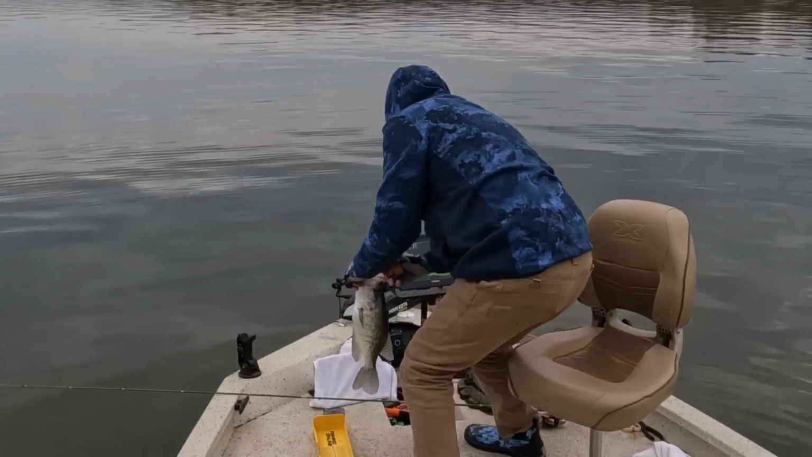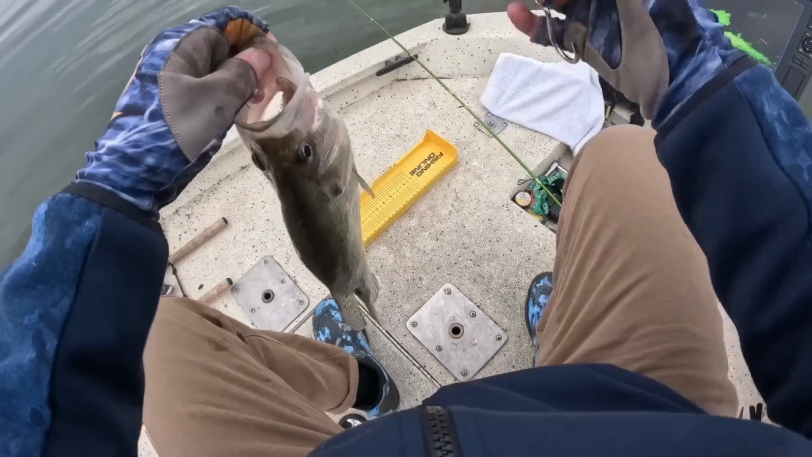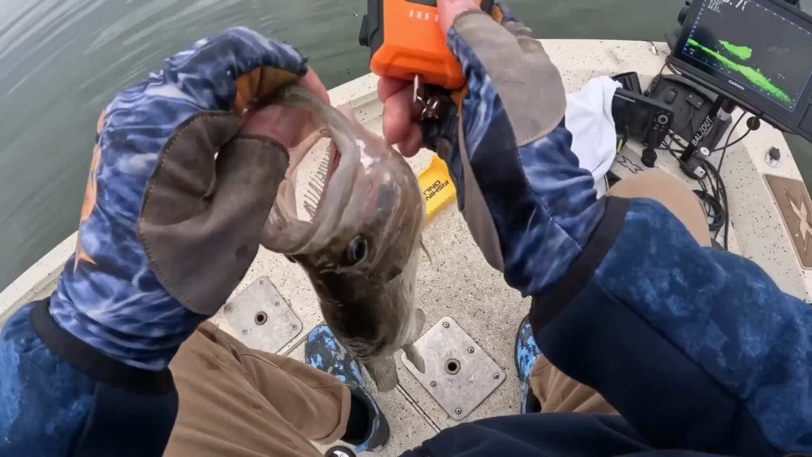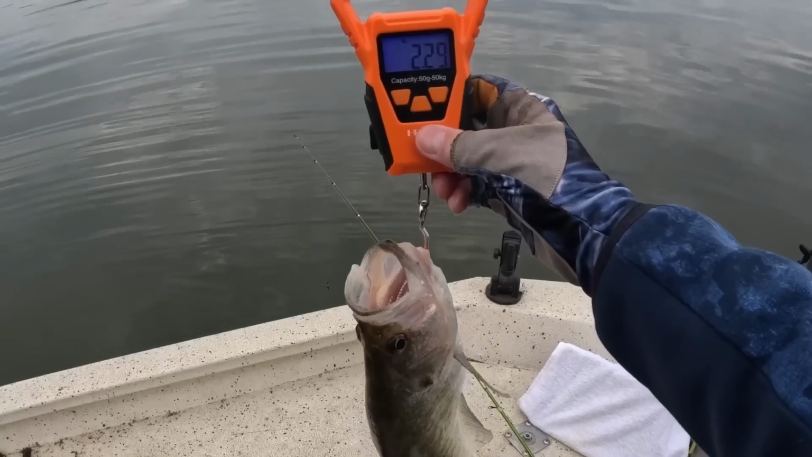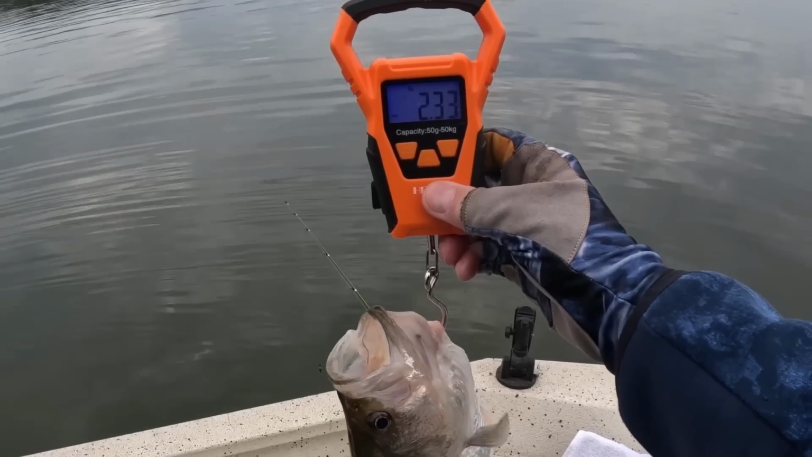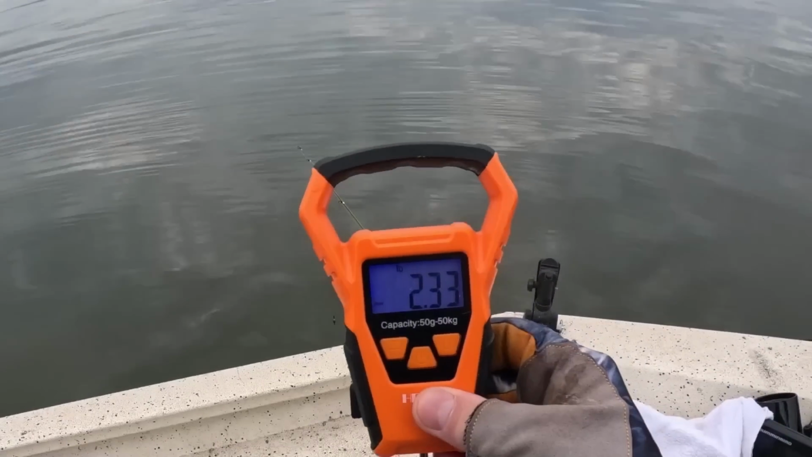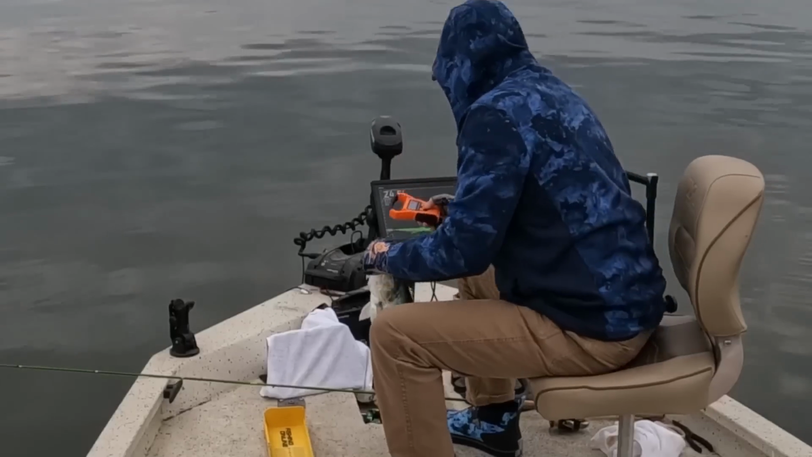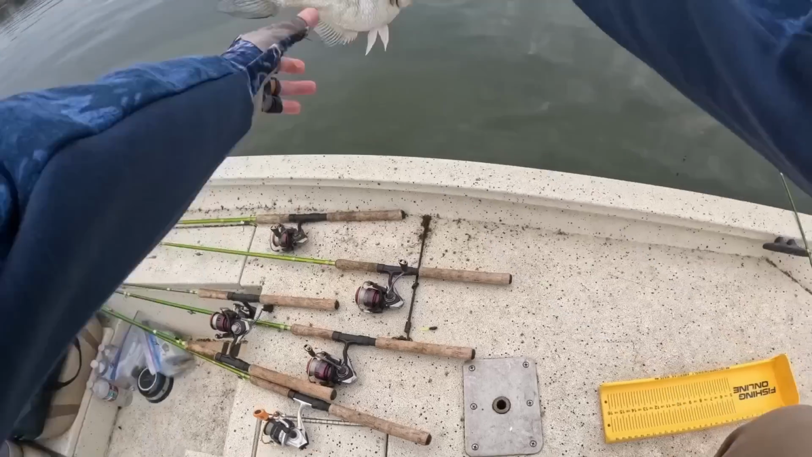Let's weigh this big girl and get her back. 2.33 pounds. Gosh. Nice one. 2.33. Get back there, girl.